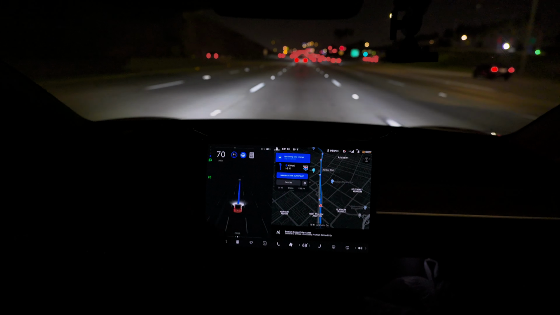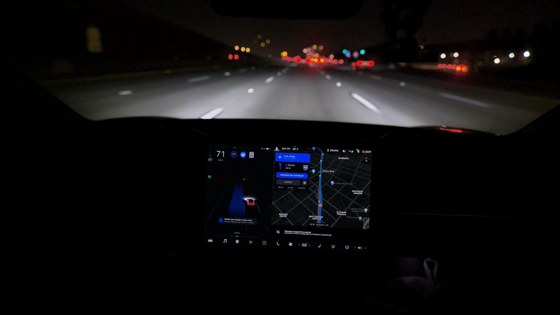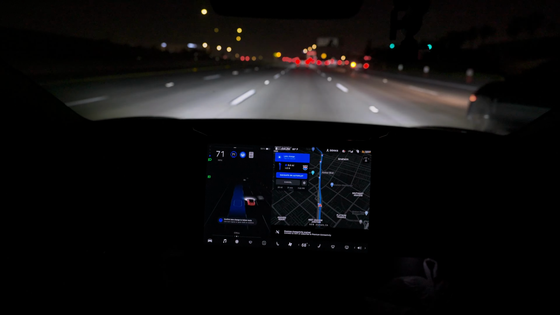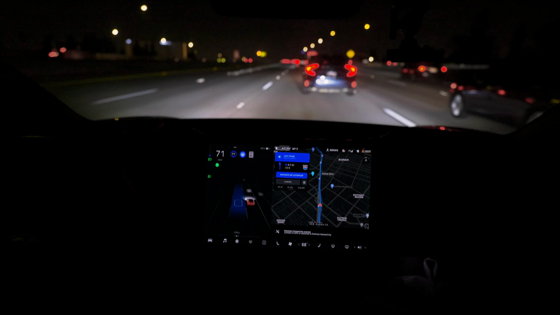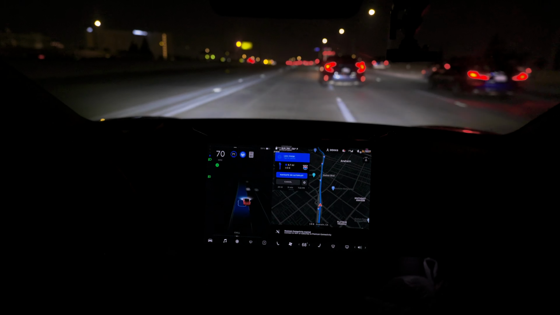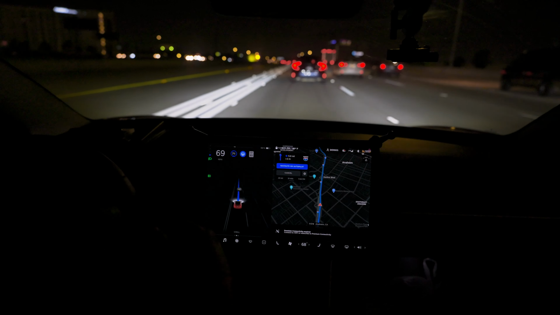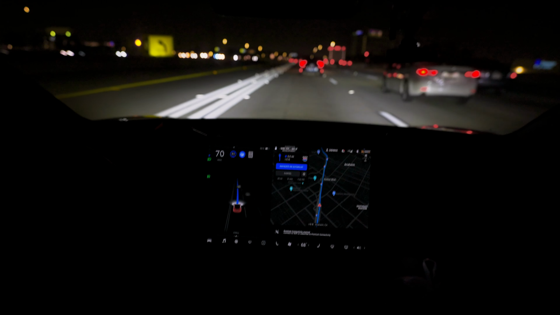I have noticed that usually before I would have to double tap down on the ticker or the signal for it to do auto lane changes. But I think now all I need to do is just tap it. And oh, nope. It was hesitant a little bit, and now it is good to go into this lane. So yeah, now I just need to tap it instead of hitting it all the way down, because before I had to hit it all the way down for it to make those auto lane changes.